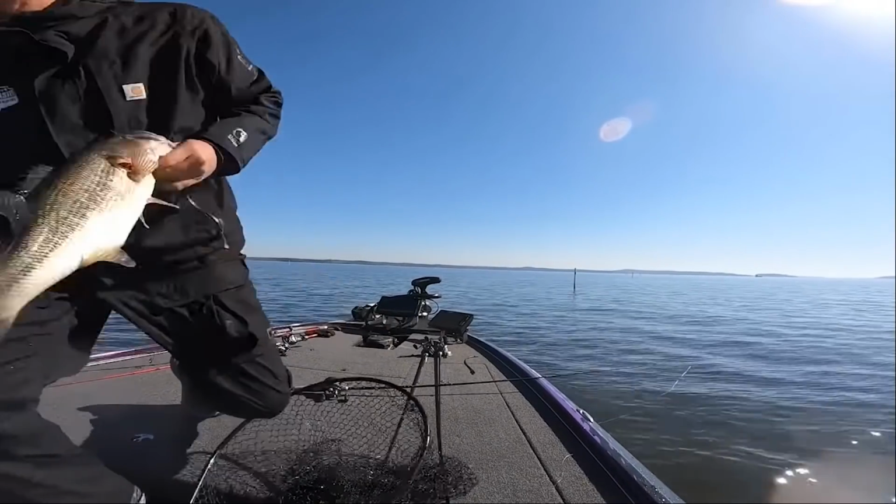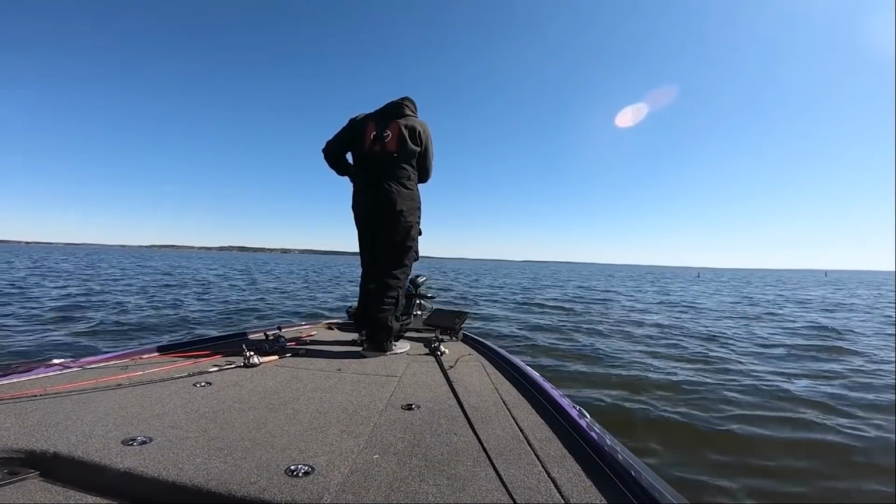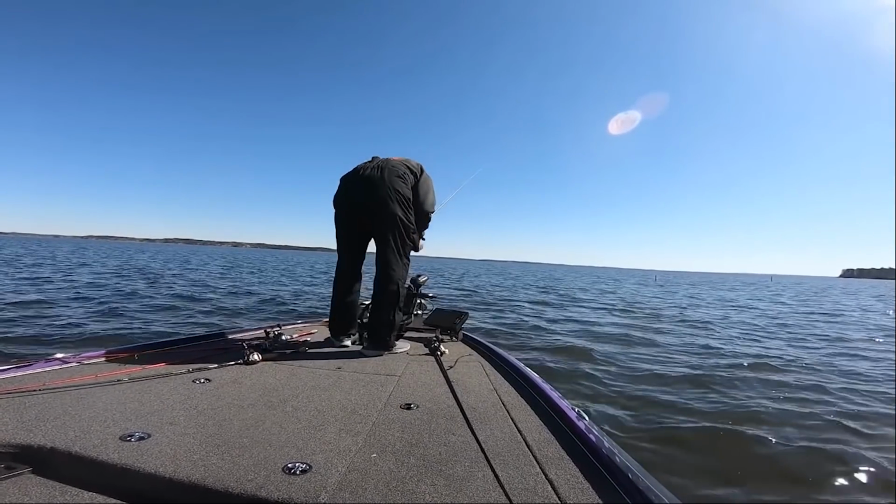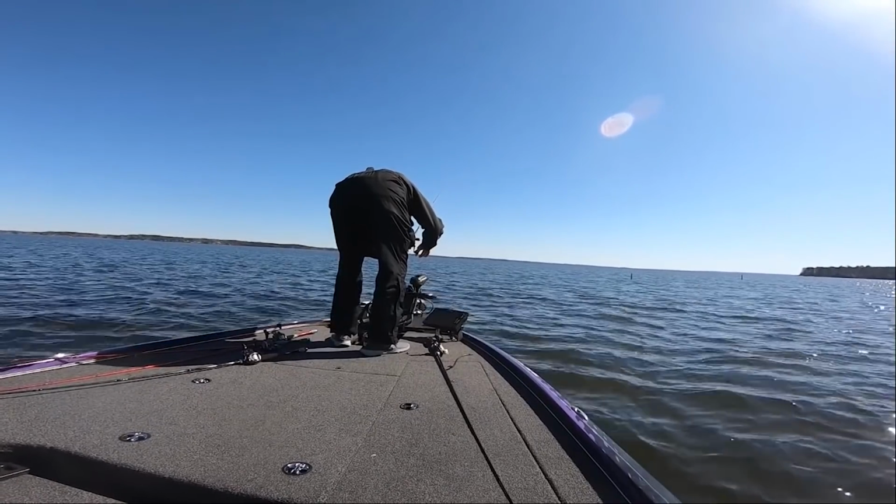I did try throwing a spoon and a drop shot and the Alabama rig off the drops trying to get those suspended fish, but didn't have that much success. But that Live Scope would really allow me to pinpoint where those fish are in the water column and pitch my bait straight to them. And so looking back, this is probably the only thing I would change about this fishing day.